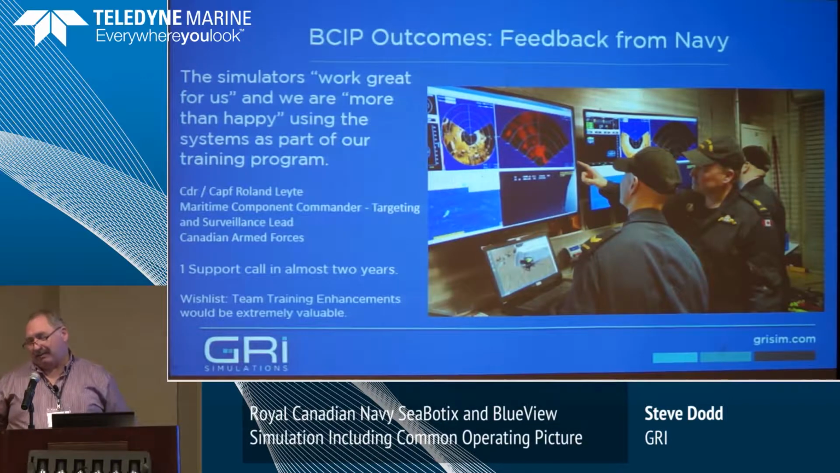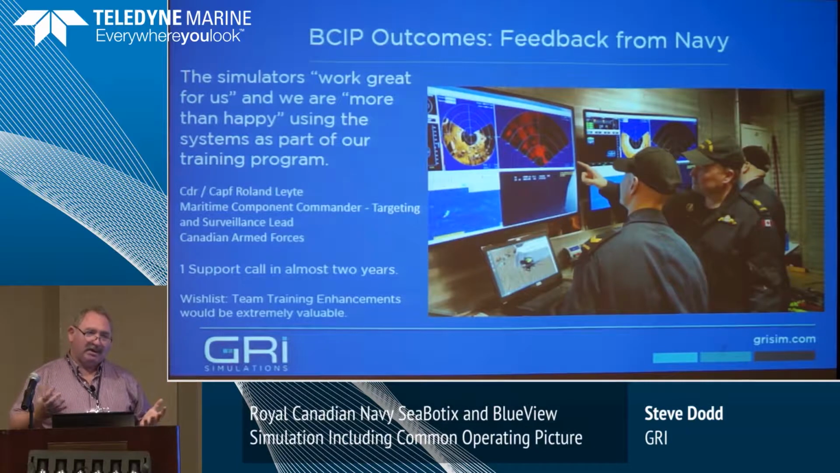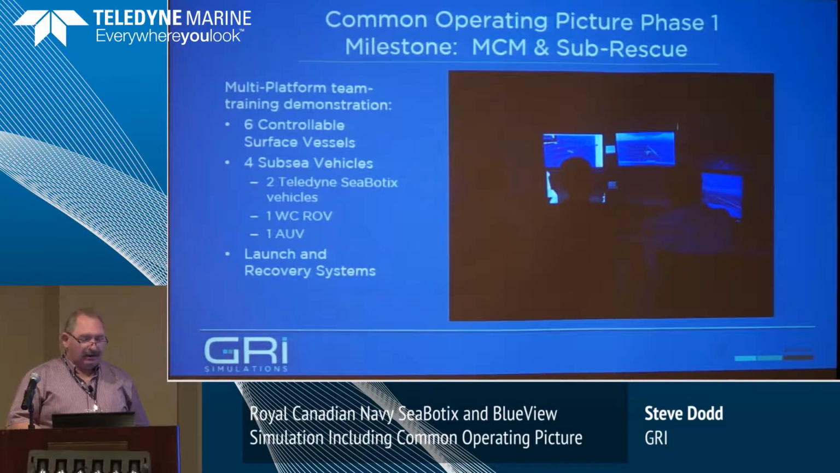So out of the debriefing after that period, team training enhancements was something they identified as valuable. They were gaining the skills to do the jobs that they need to do, but there's still the working together and the complications that team training requires.